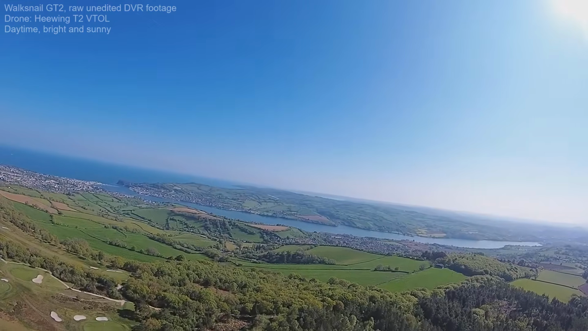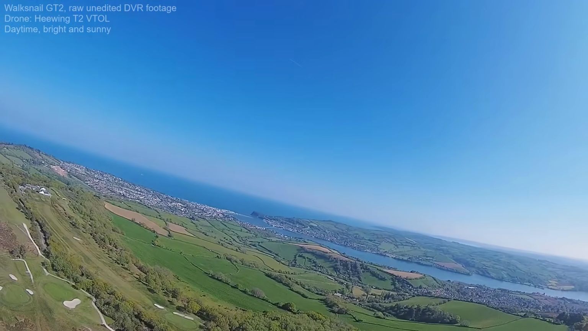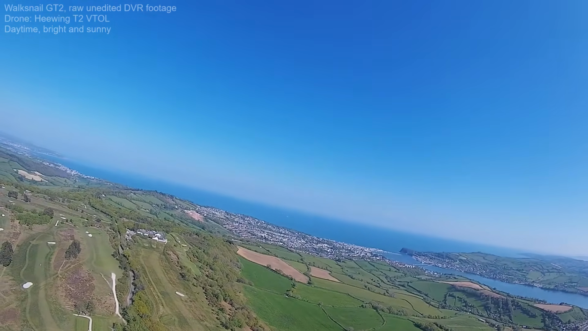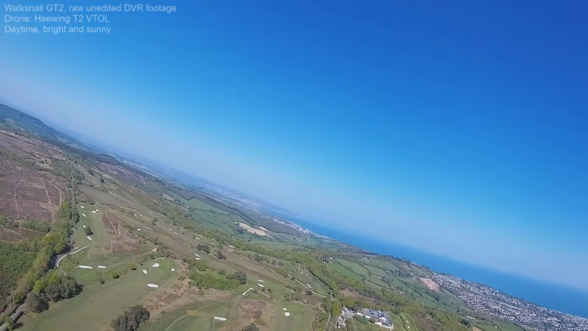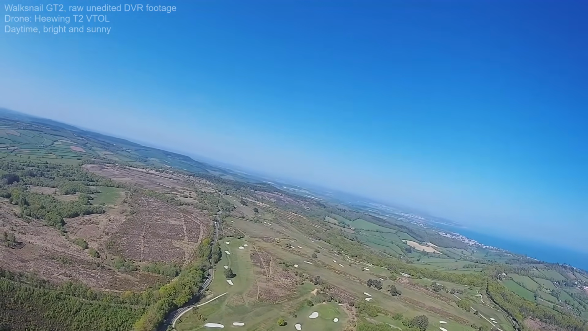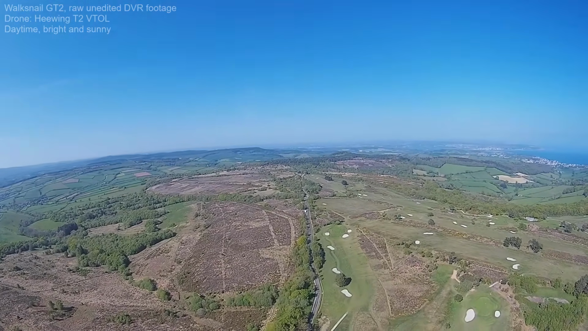The camera in this kit is labelled as just being the Avatar Pro camera, which apparently uses a 1/1.8 inch Sony Starvis 2 sensor. We'll talk more about that in a bit. But as you can see, this is really nice, clear footage, and there's great wide dynamic range. The exposure looks good. It's a very nice looking image coming out of the camera.